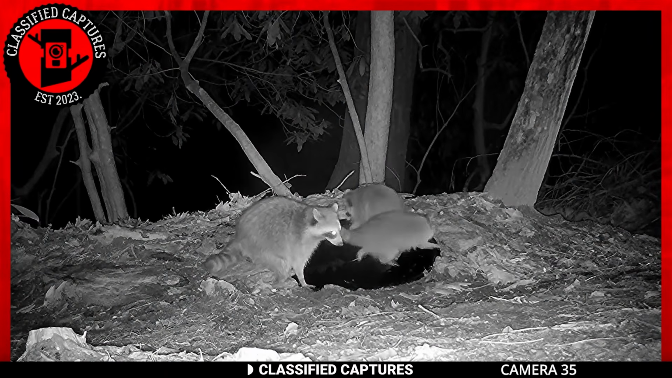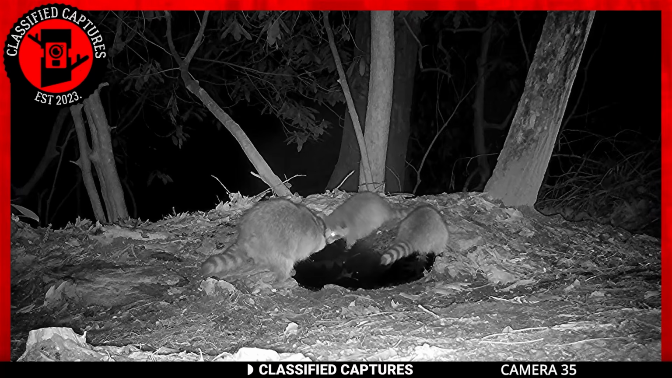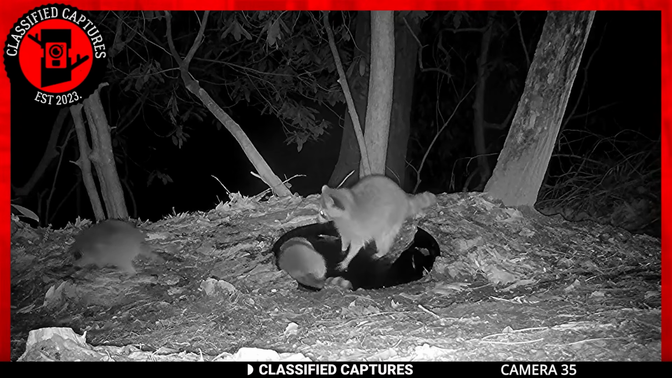Still on mothers and their babies, take a look at Mama Raccoon and her kits. Just in case you didn't know, baby raccoons are called kits. And no, she's not trying to drown them, she's playing with them.